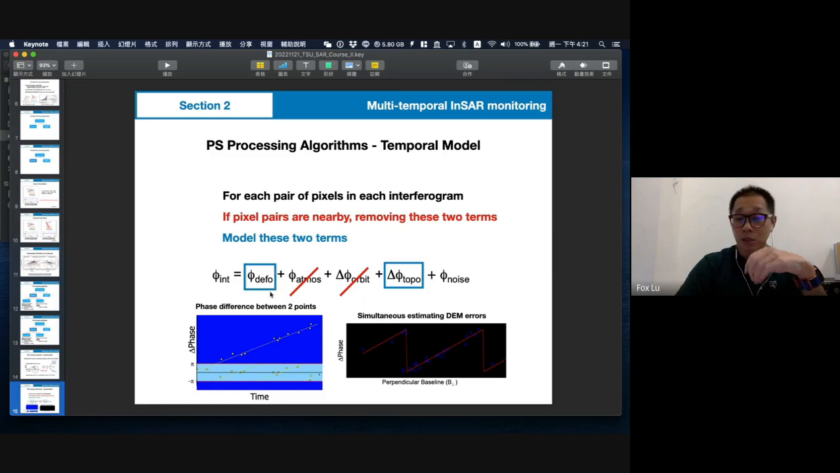But we still have a residual. The residual may include the deformation and the topography effect. So we can use a model to calculate the difference between these two points. We take the deformation component and the topographic component, and we can calculate the phase and how the movement changes between these two points over time.